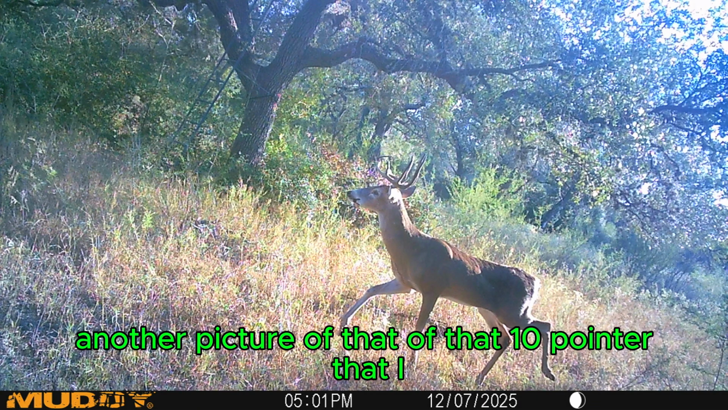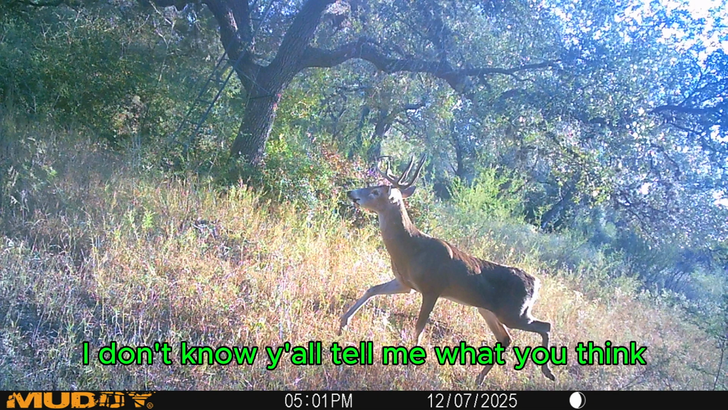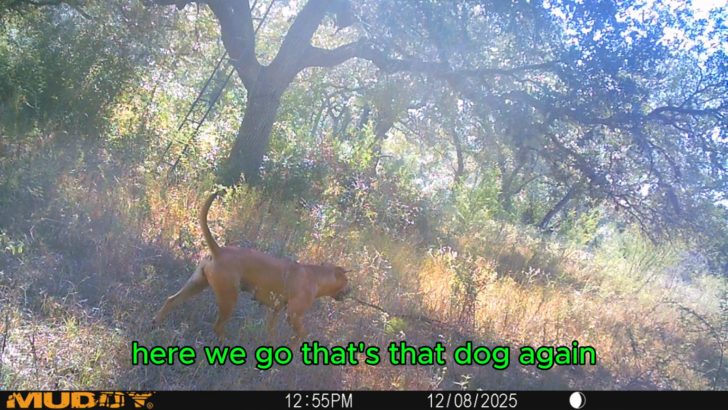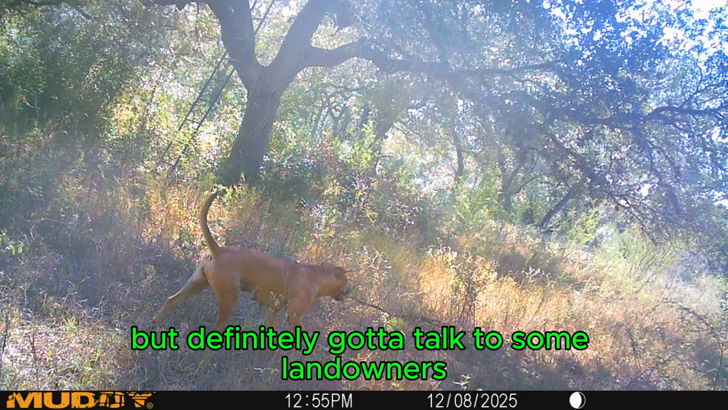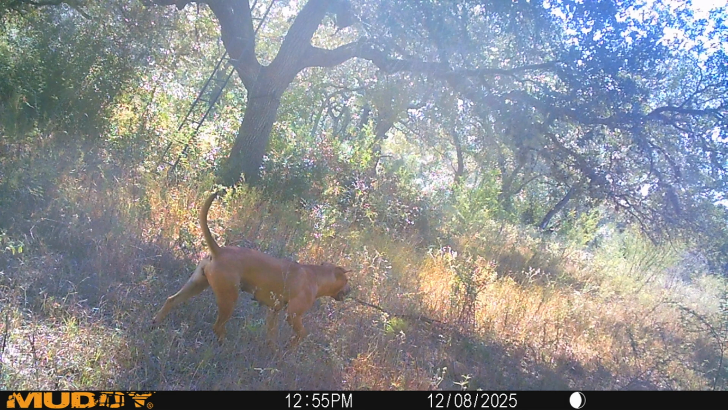Here's another picture of that 10-pointer that I really think is just under legal. Maybe not. Might be a totally different deer. I don't know. Y'all tell me what you think. And of course, here we go. It's that dog again, or another dog. It's hard to tell, but I definitely have to talk to some landowners and see where these dogs are coming from.